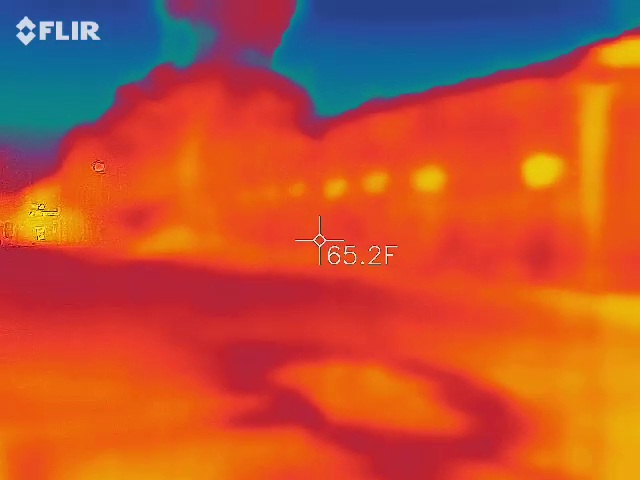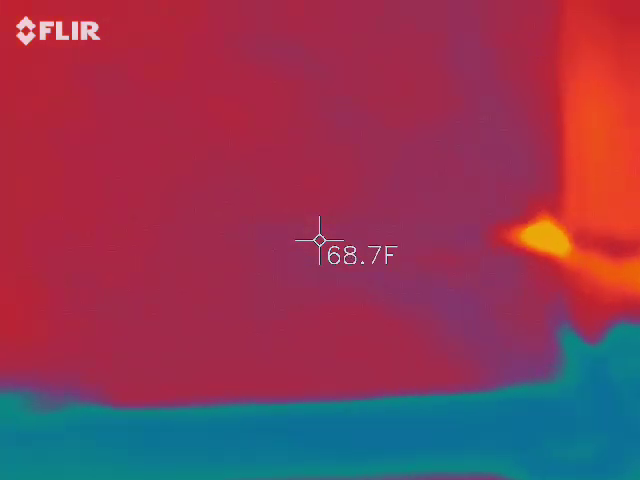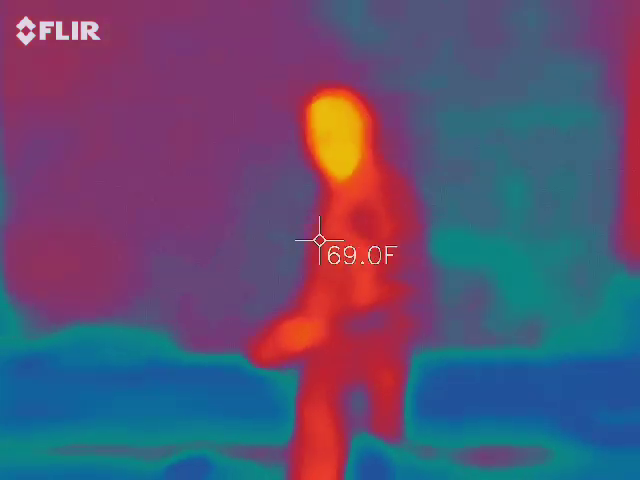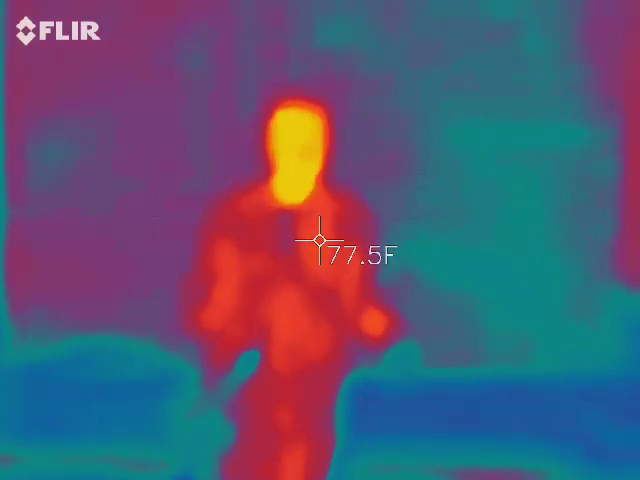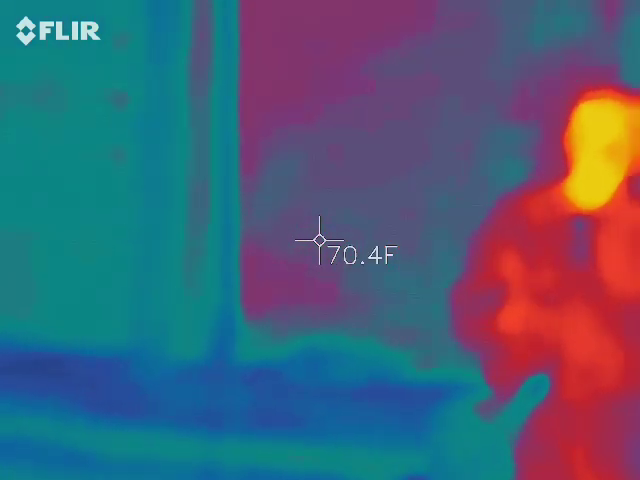Oh, really? So, for example, if you were to point it directly at this wall, you should have mostly one color, right? Yeah. So watch what happens. Hold it there when you put me in view. You're going to get a big array of color because my shirt, my skin, my hair, all of it is different temperatures based on what is on the wall. So that way you can actually see those cold spots move a lot easier.